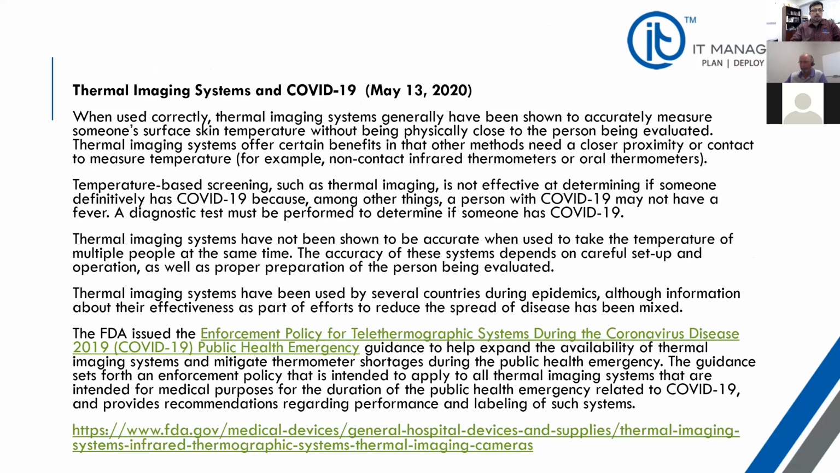Now, here is the FDA recommendation as of May 13, 2020. Obviously, you and I are not sitting in here to read through this document, but what this means essentially is that their recommendation is that when you are reading somebody's temperature, you need to have a reference point in order to show that when a camera or a device is reading the individual's temperature, it can at the same time get calibrated or verified with a constant device, being a black body.